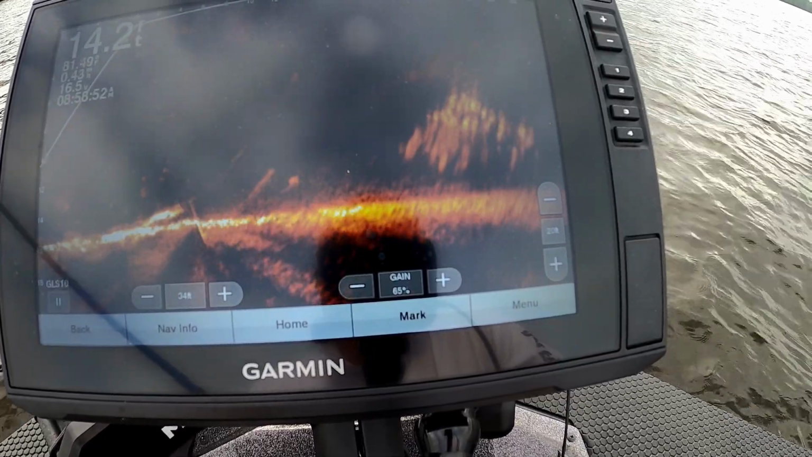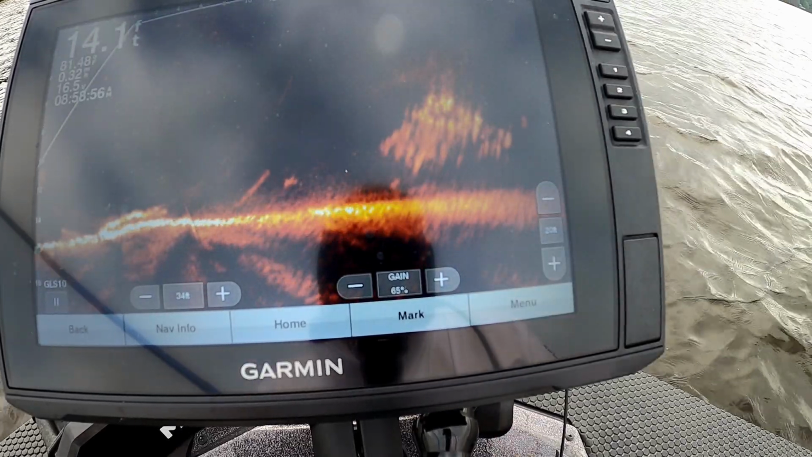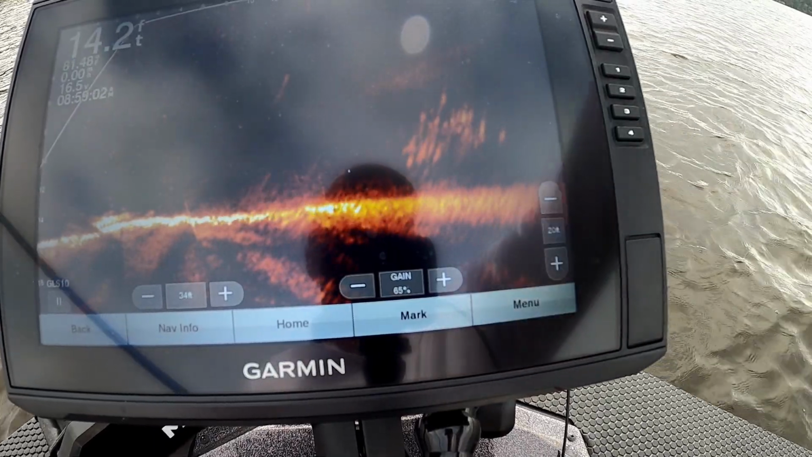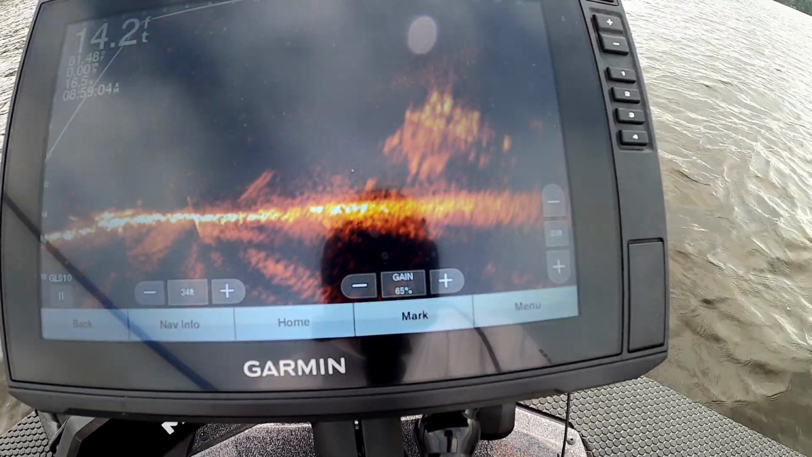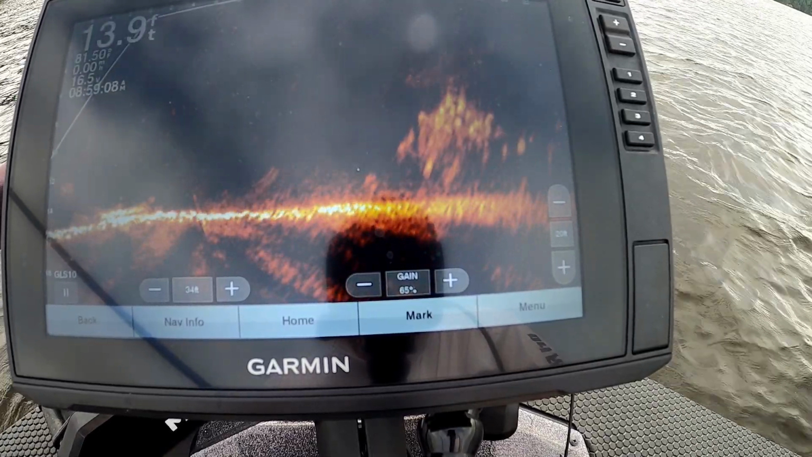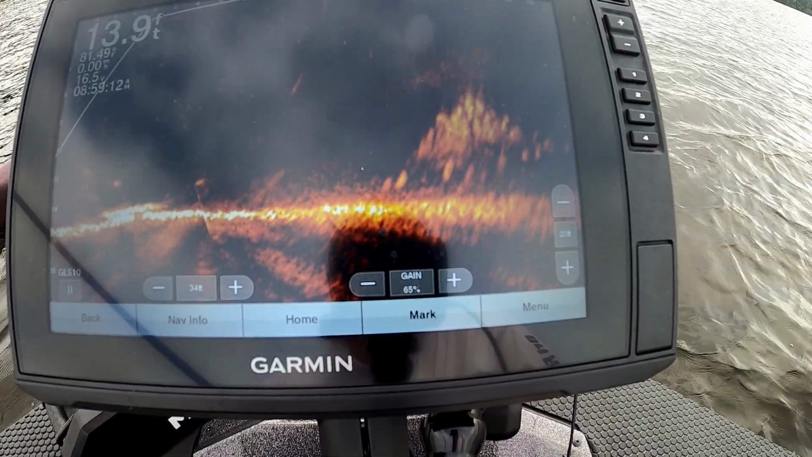I'm not seeing my boat spinning, guys, so that's some of the movement you're seeing. No, they don't seem to be jumping up and down.